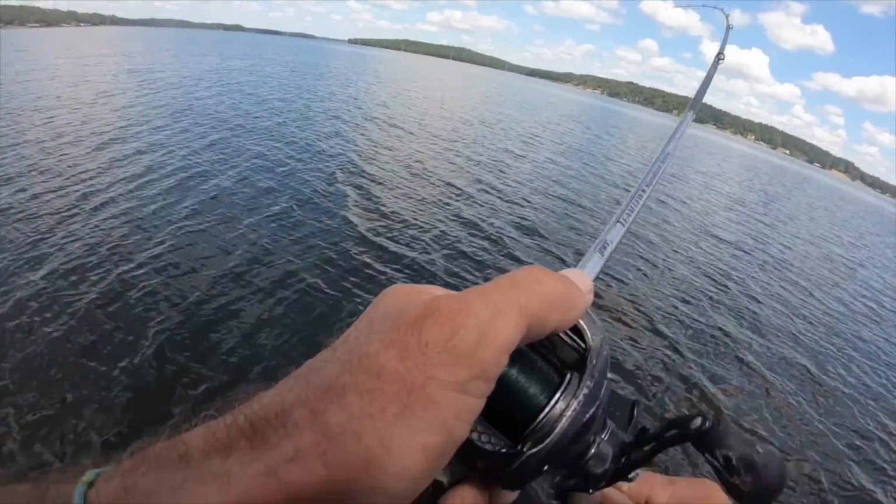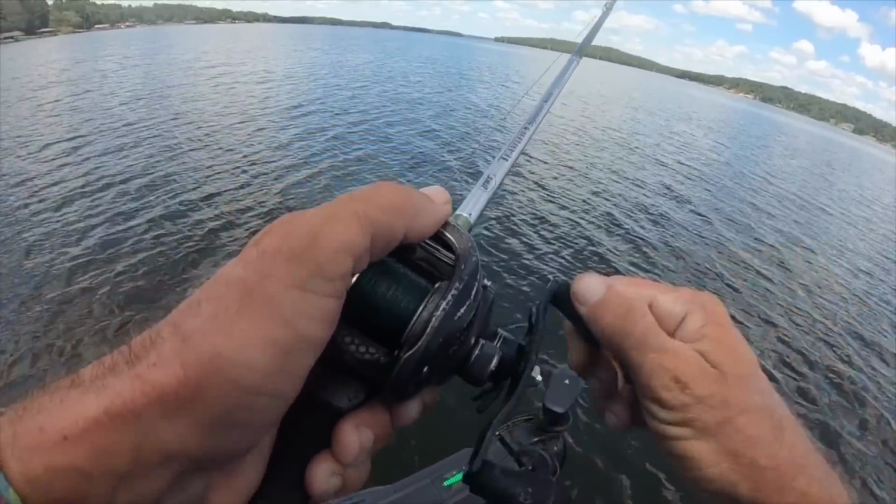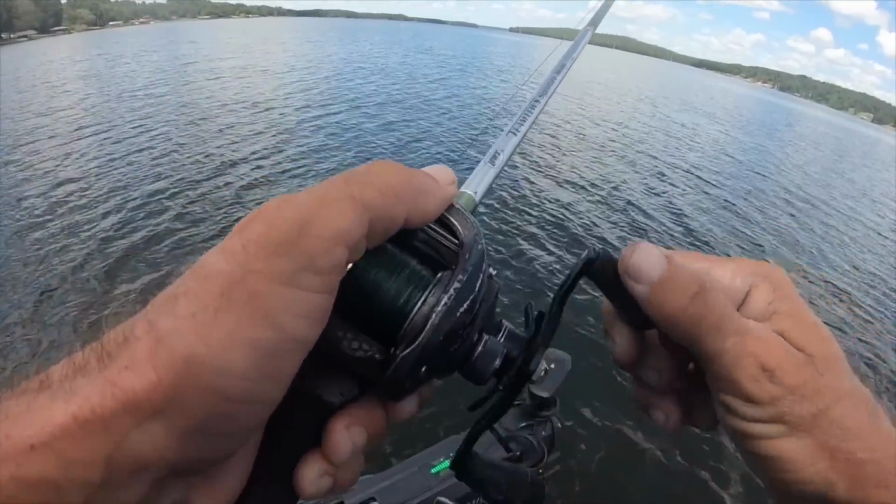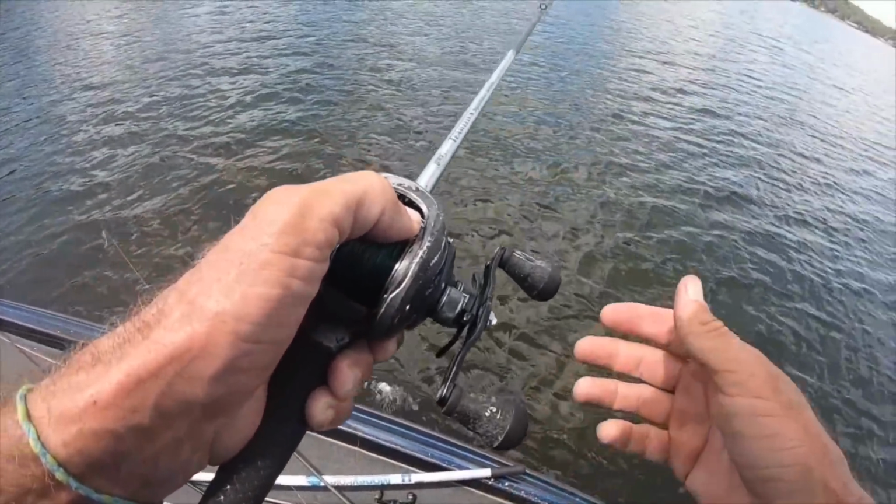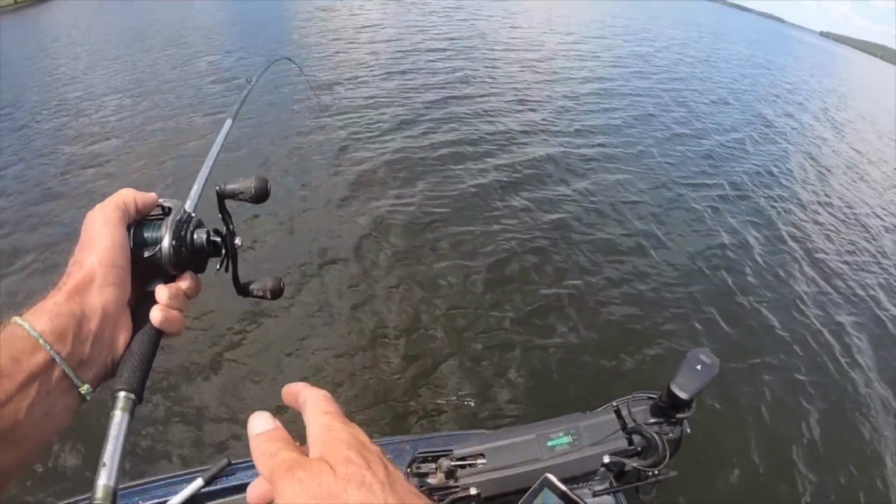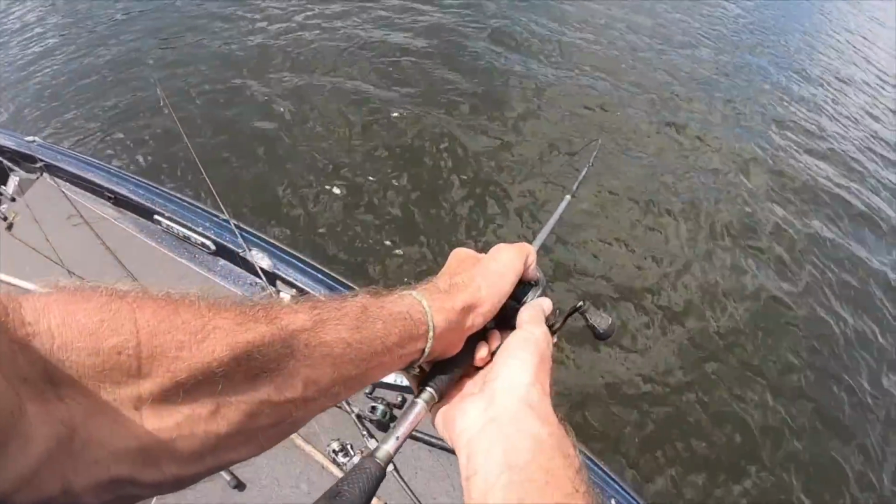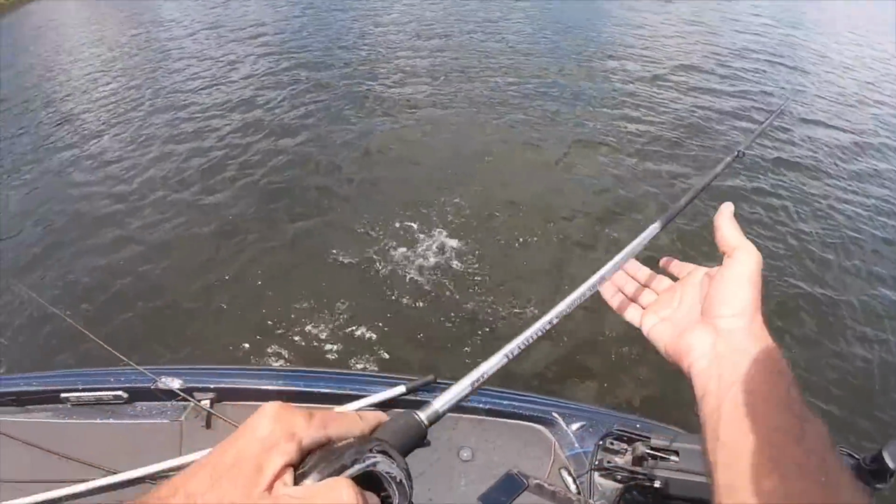I don't know if I got the big one that blew up on it. Probably not. You don't feel big, but he also hadn't jumped yet. Not a bad one. That's not a bad one.